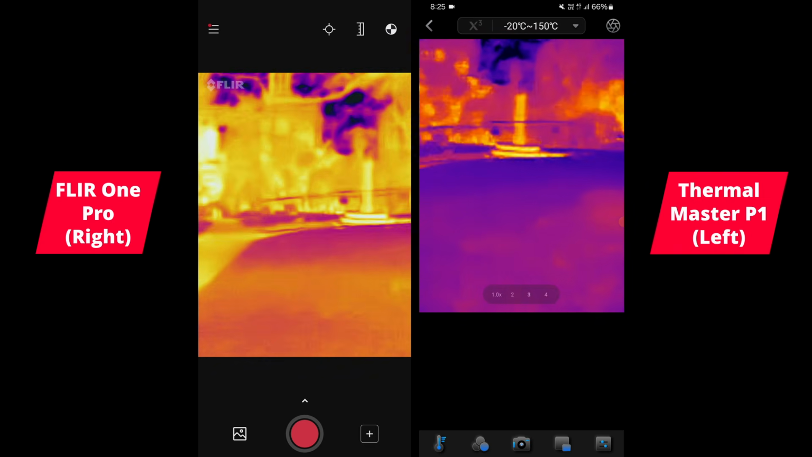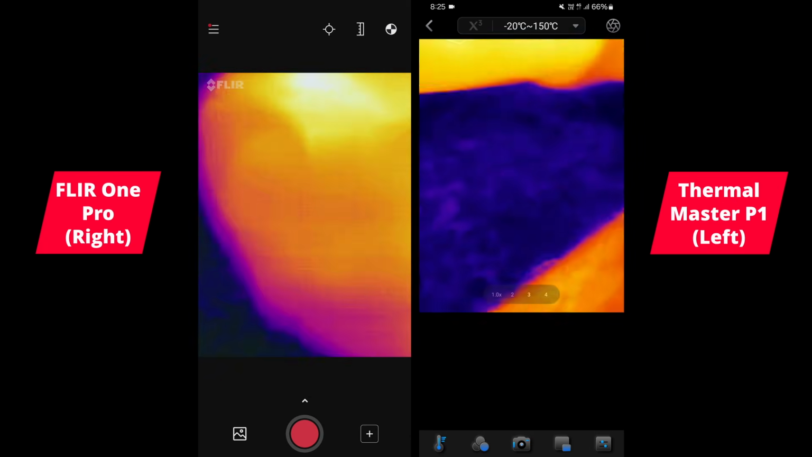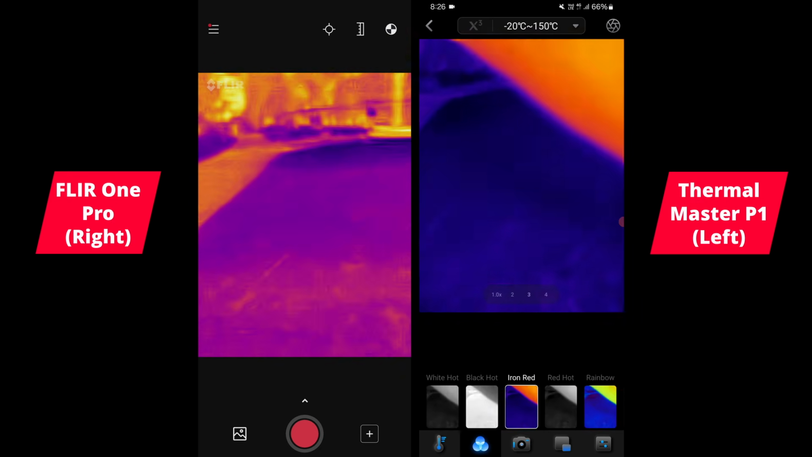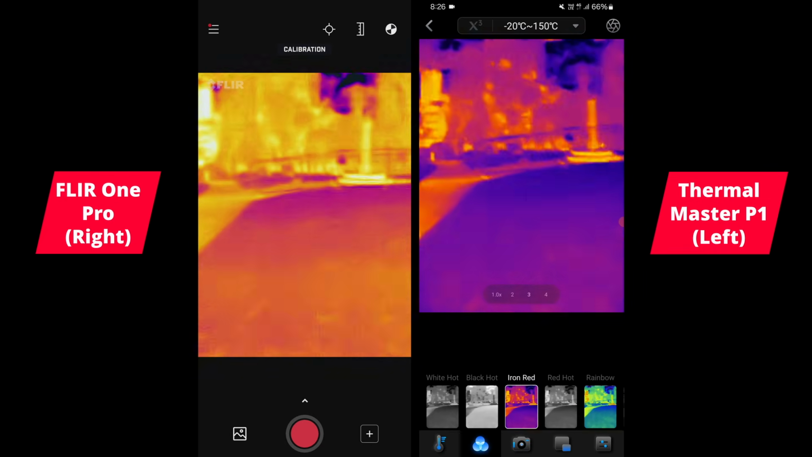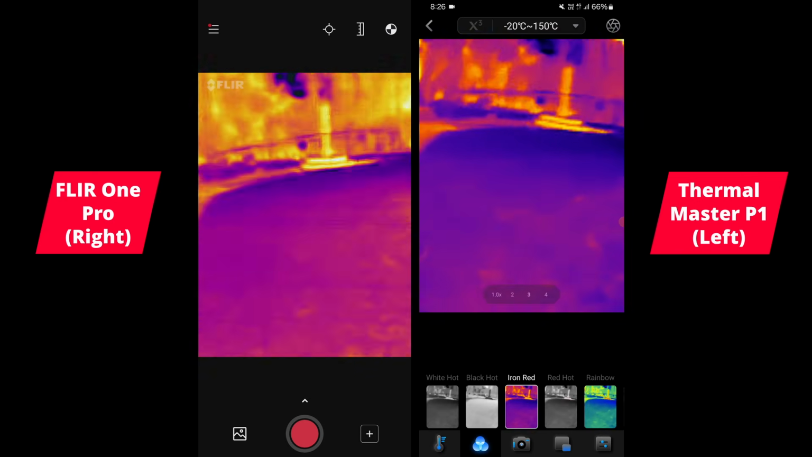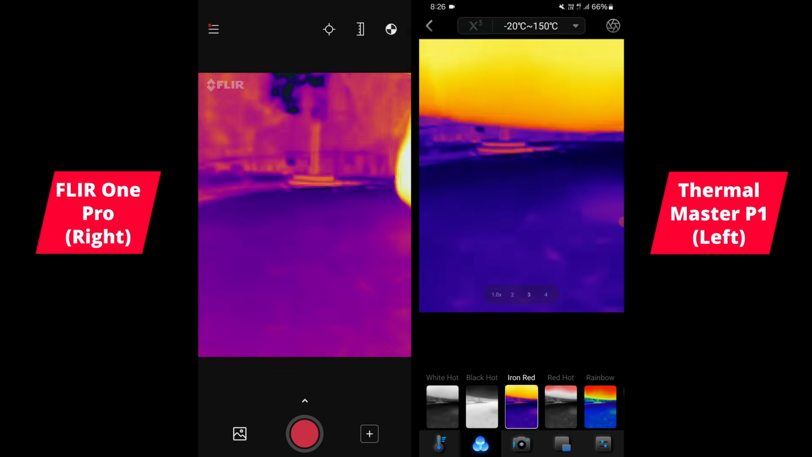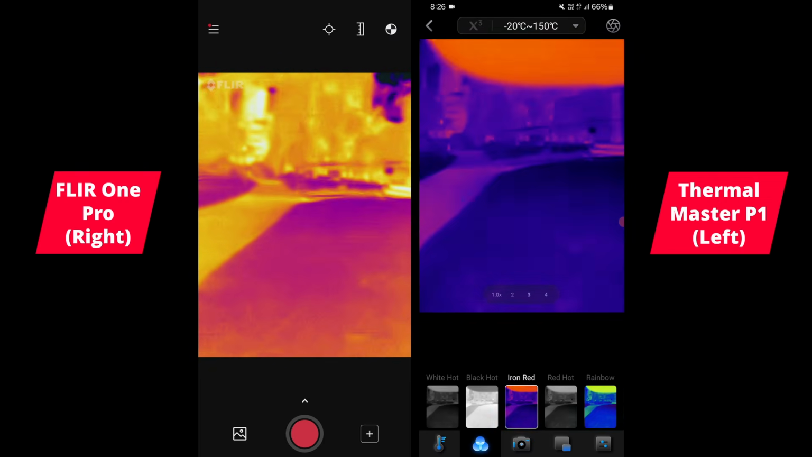Another cool thing you can do is change the color palette. I have to take the phone out of the holder for this. With the P1 it's on iron red at the moment. I'll pop this back into the holder. There we go, so I can flick through those modes.